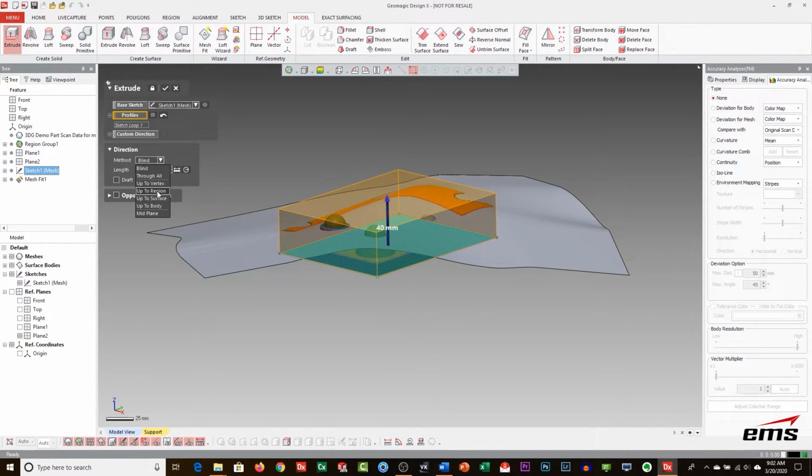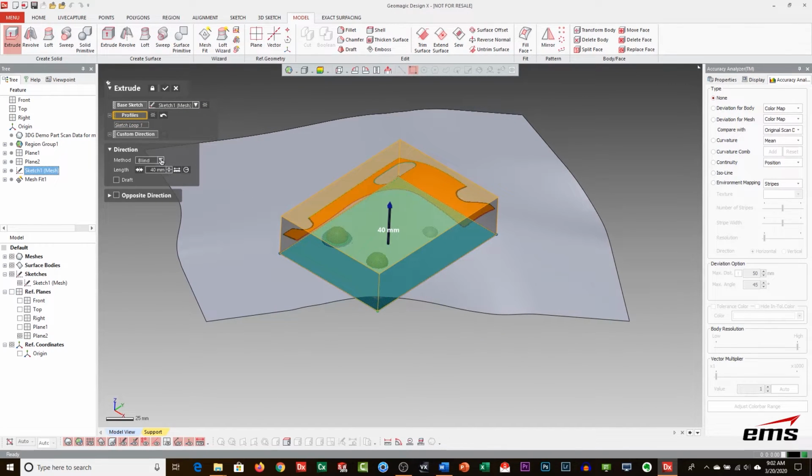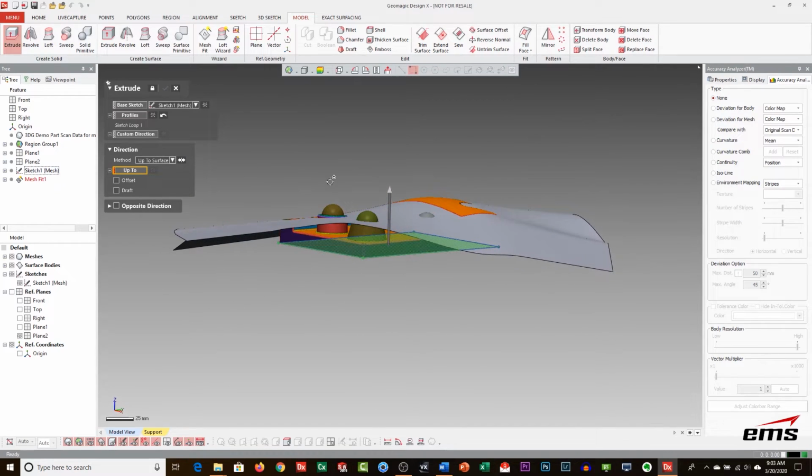Now, what's neat is a lot of times I don't even need to build this surface. If the region fully encased where this would extrude up to, I could just pick region. Because it's only this area here, it won't work. That's why I needed the surface. So we're going to go up to the surface. Okay.